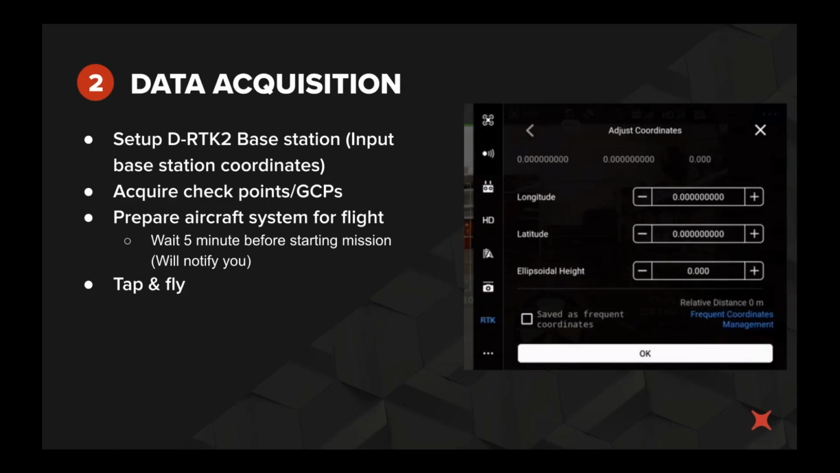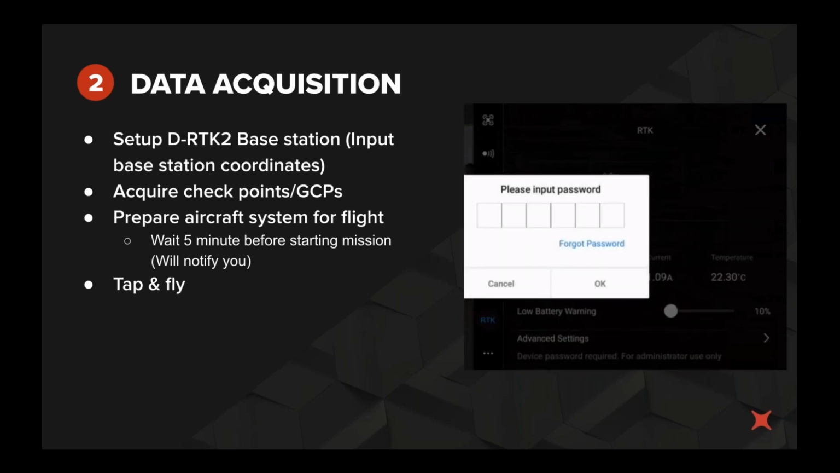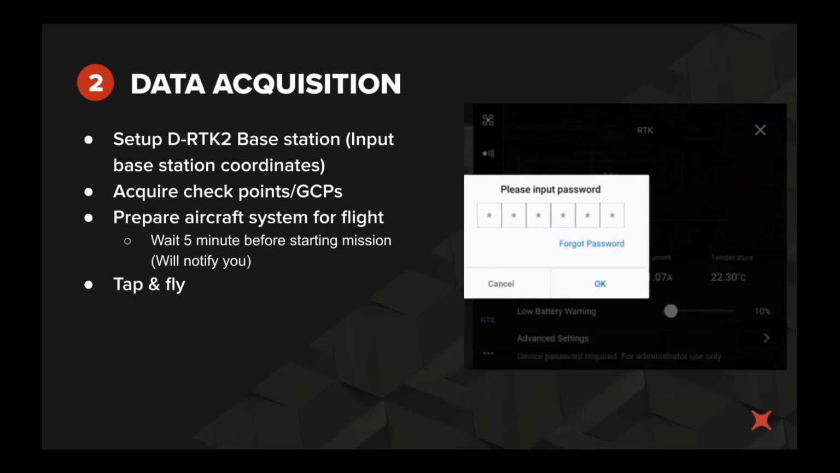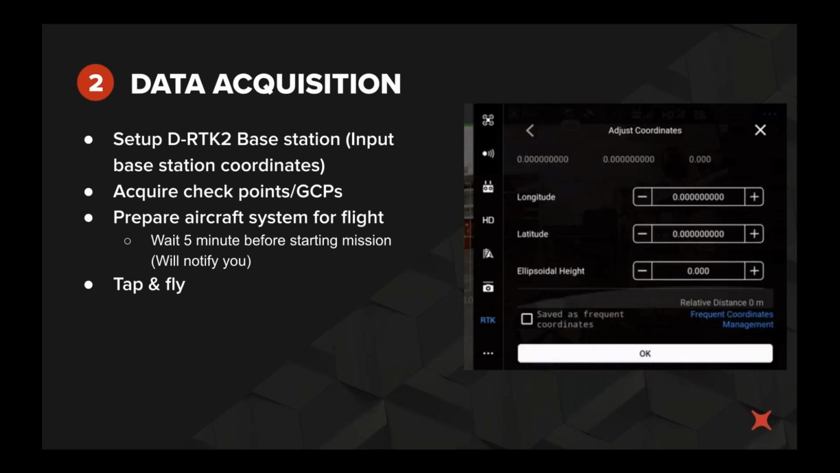Okay, so for data acquisition, the first thing we do when we get on location is we set up the DRTK base station. You can set this up over a known survey point where you can manually input the base station coordinates in the advanced setting within the DRTK.